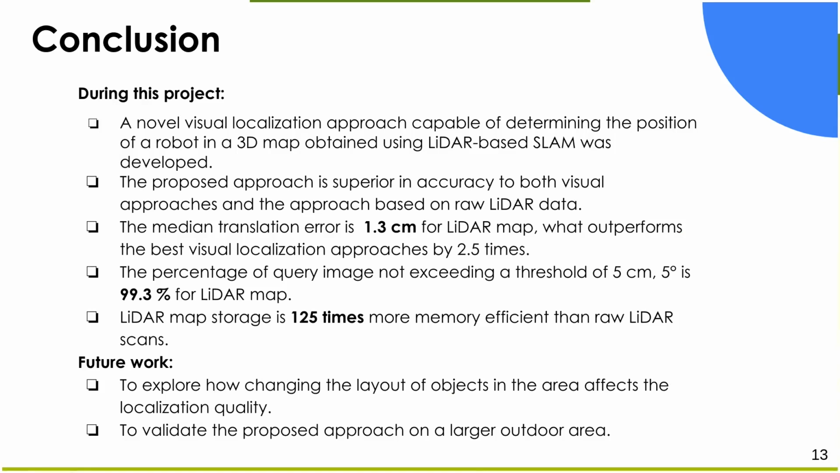We plan to explore how changing the layout of objects in the area affects localization quality, when the map differs from the environment perceived by the robot. Although PixLoc partially solves this problem by focusing on reliable features, it is necessary to ensure that the proposed approach is resistant to slight changes in the environment.